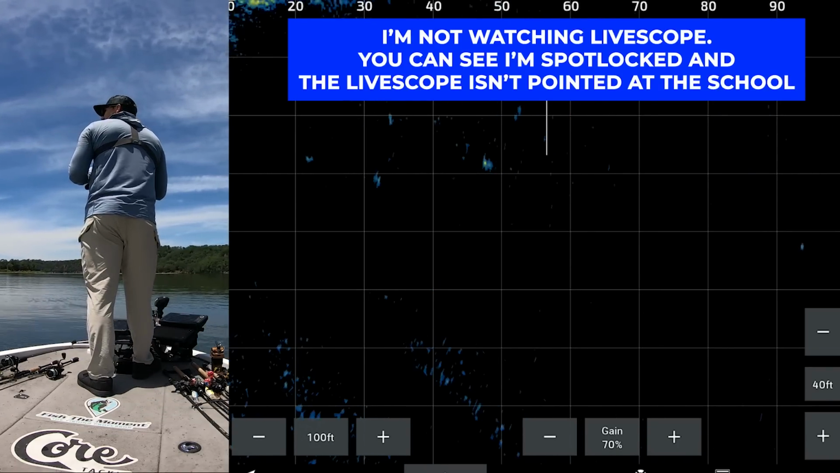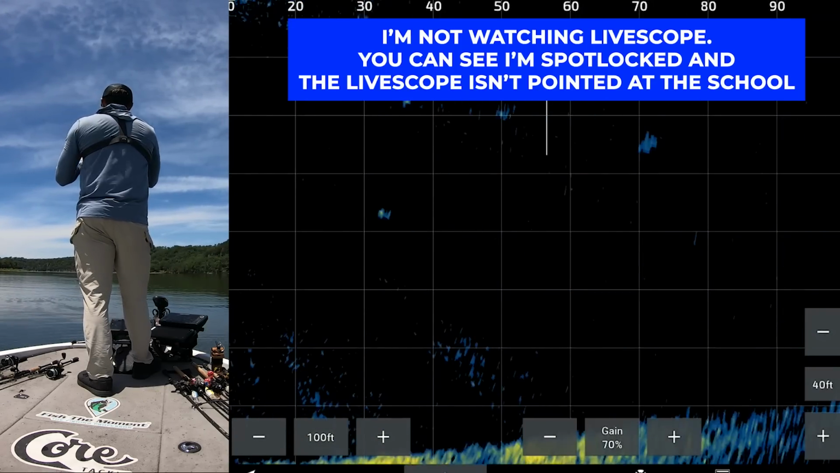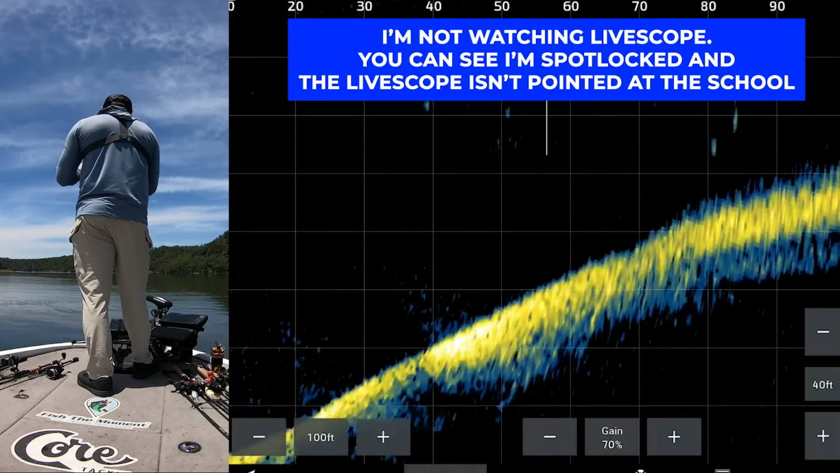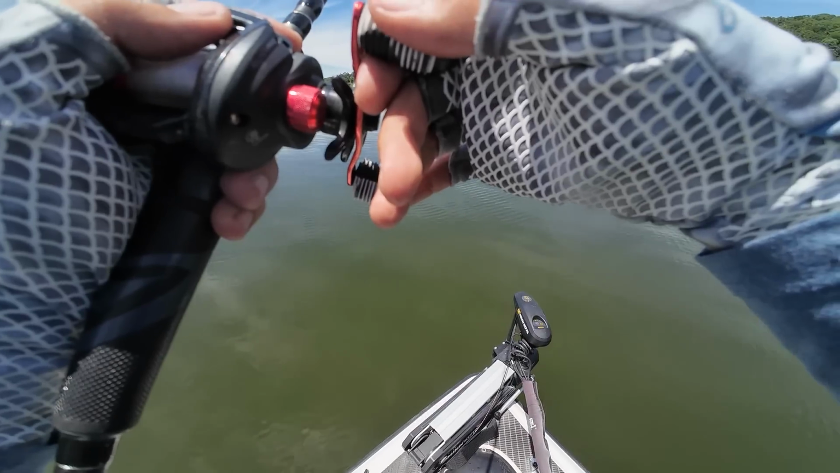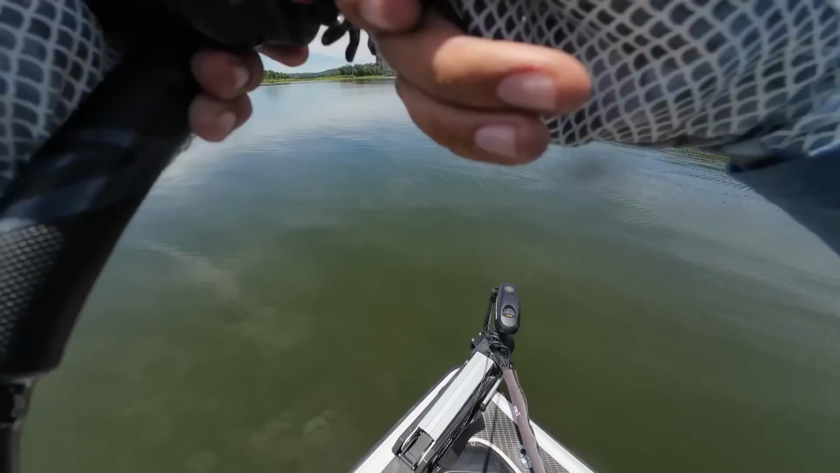I mean, guys, it is every cast on this spot. It is absolutely crazy. I'm just spot locked. I got that school found. You saw me find them on 2D. It's not like I'm doing anything crazy. It's not like I'm Livescoping around or anything like that. This is just old school normal fishing.